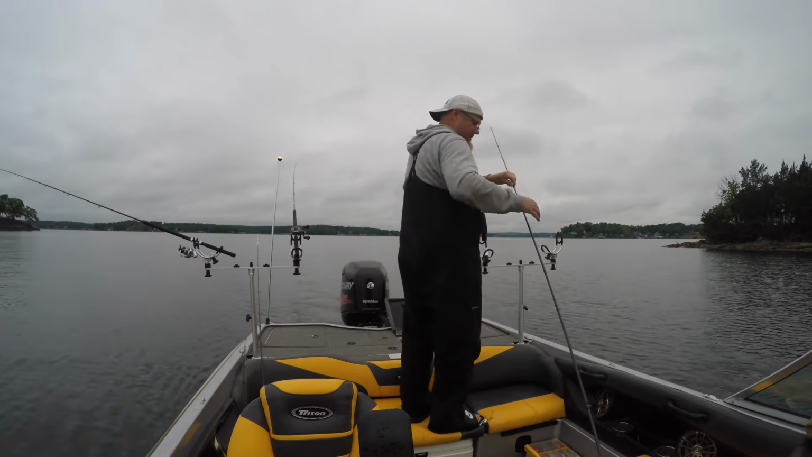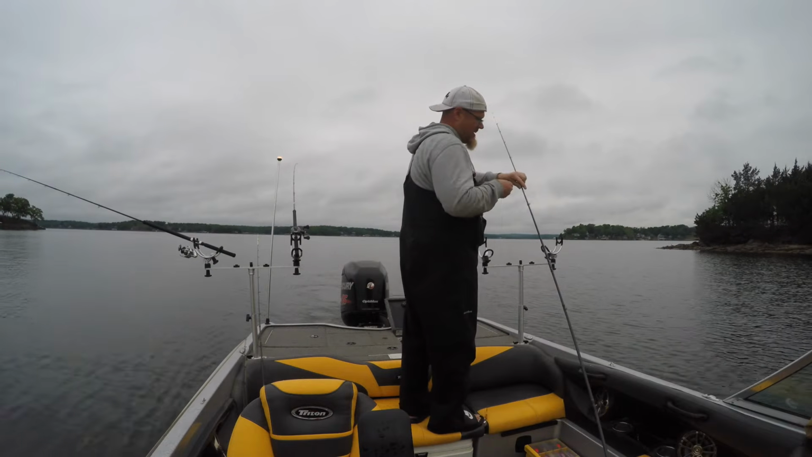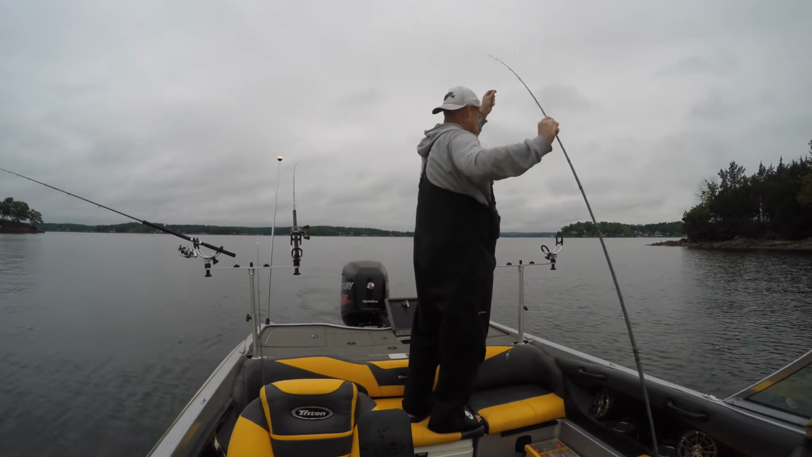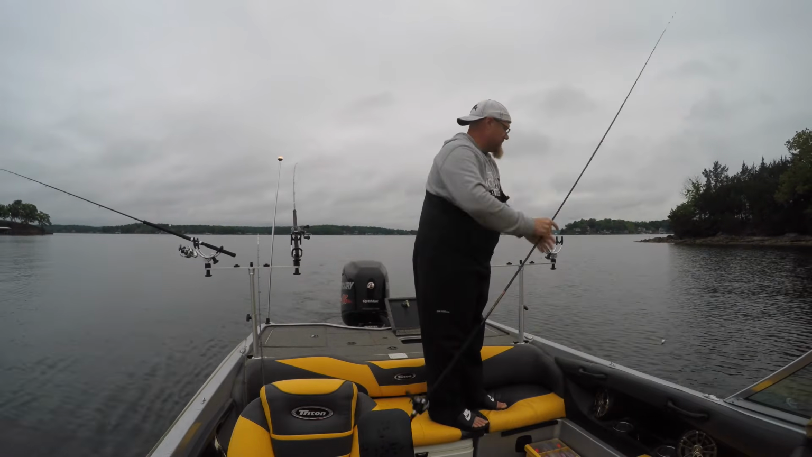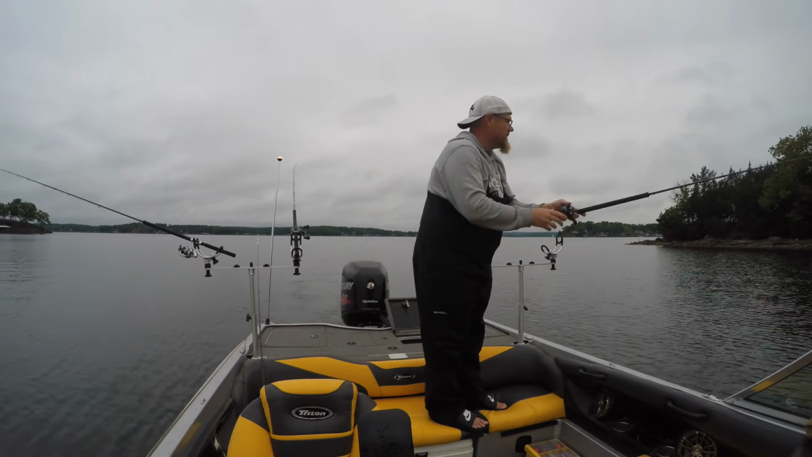Sometimes it can test your patience, especially with these long rods, dealing with multiple 12 footers, 16 footers, whatever you decide to run.